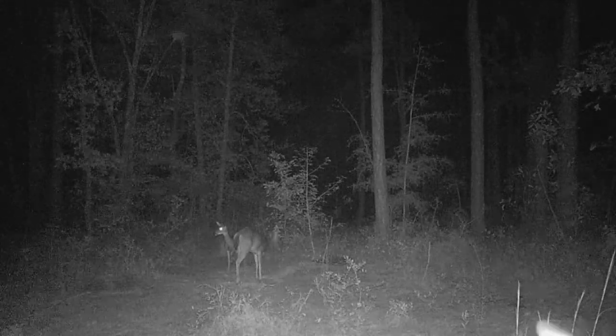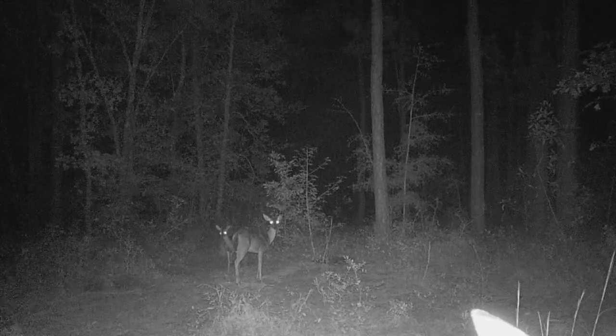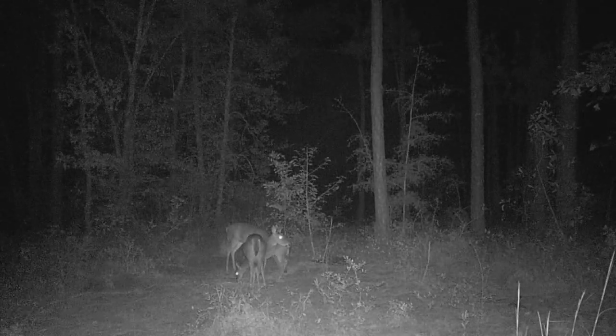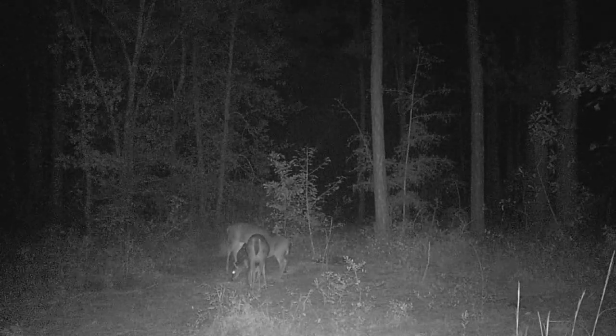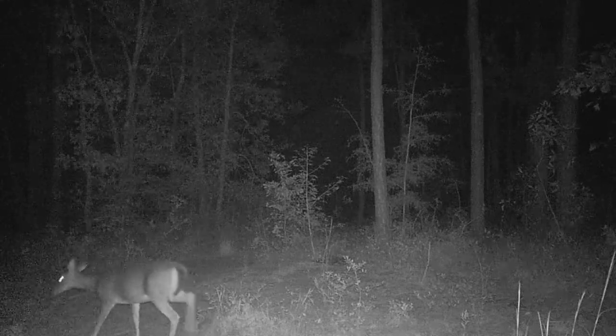Spy point picture. Look at that ear pop up there. She's checking out the camera. Got another whole herd in there. Still not focused on the attractant at all. Don't seem to care about it. Too busy eating the corn.